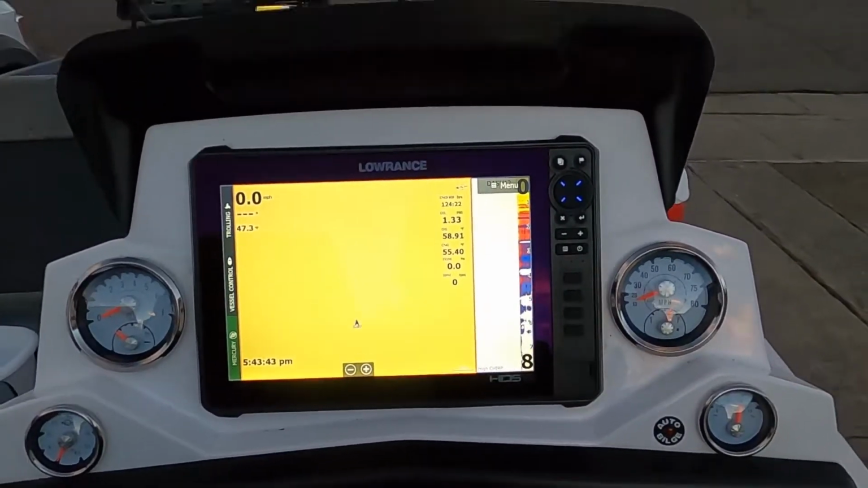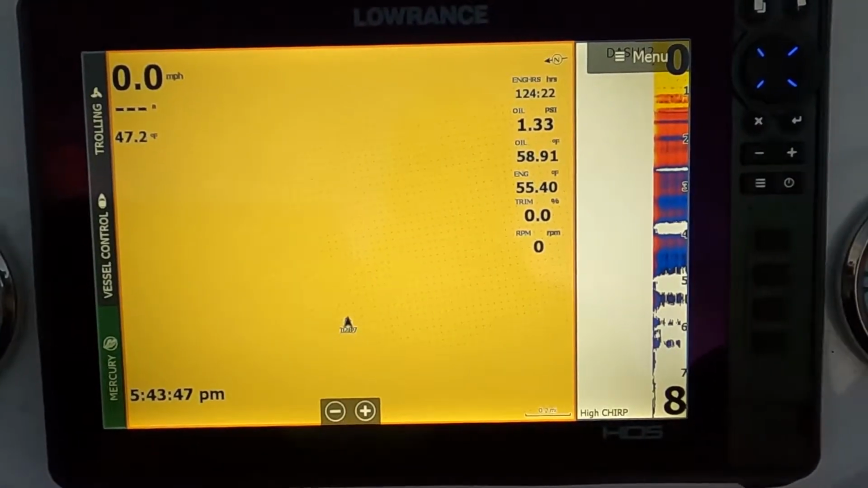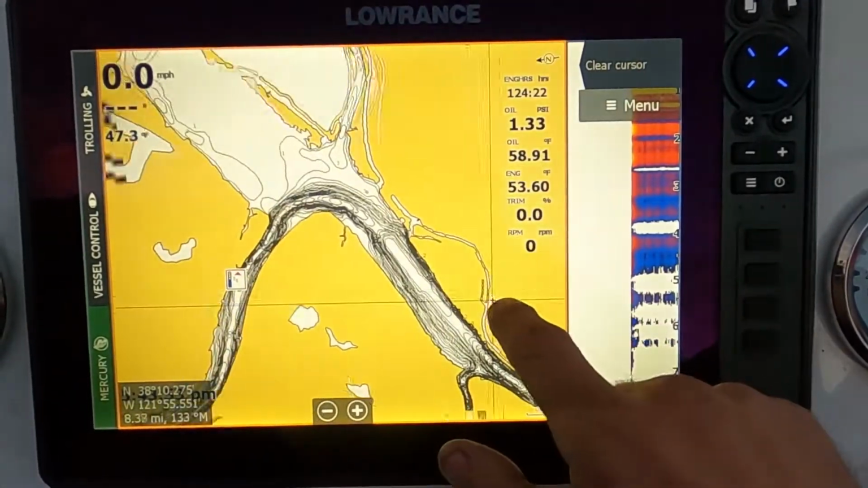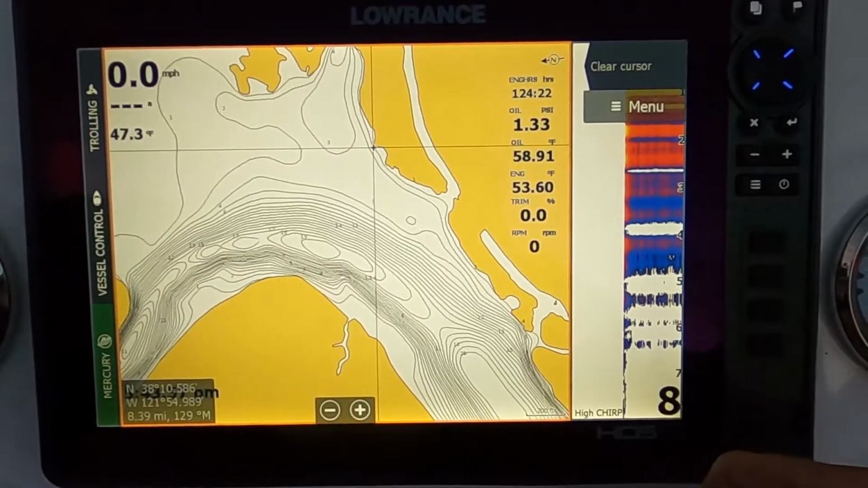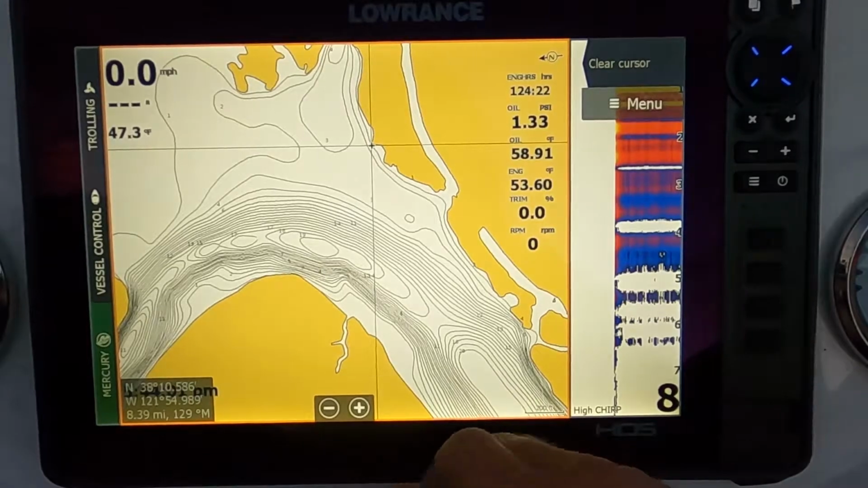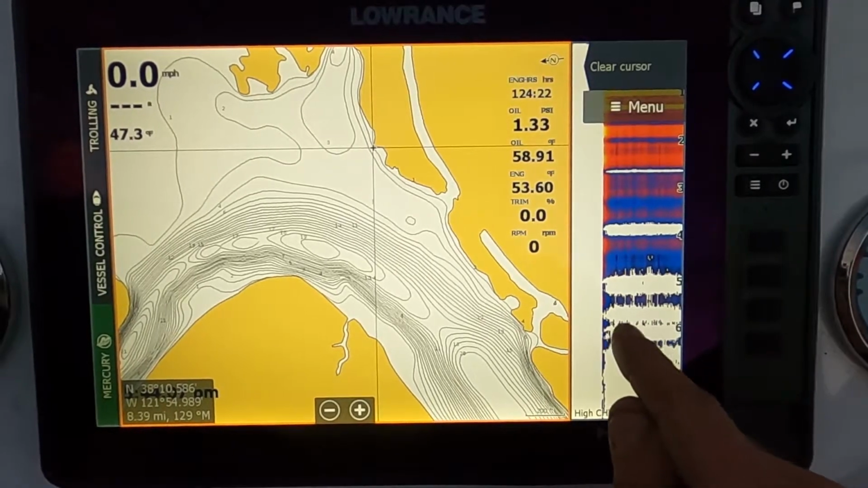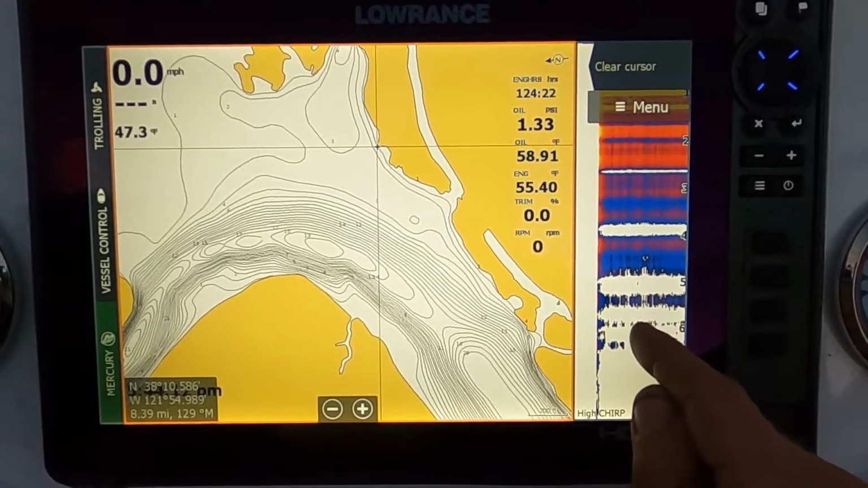All right, so we are at the driver's console right now, and as you can see, I have a nice big map so that when I'm running on full pad, I'm able to figure out if there's any contour changes, any humps or anything like that that I'm looking for while I'm on full run, or any sandbars. With that, I have 2D running so that I can make sure that I'm still, again, in a nice safe depth.